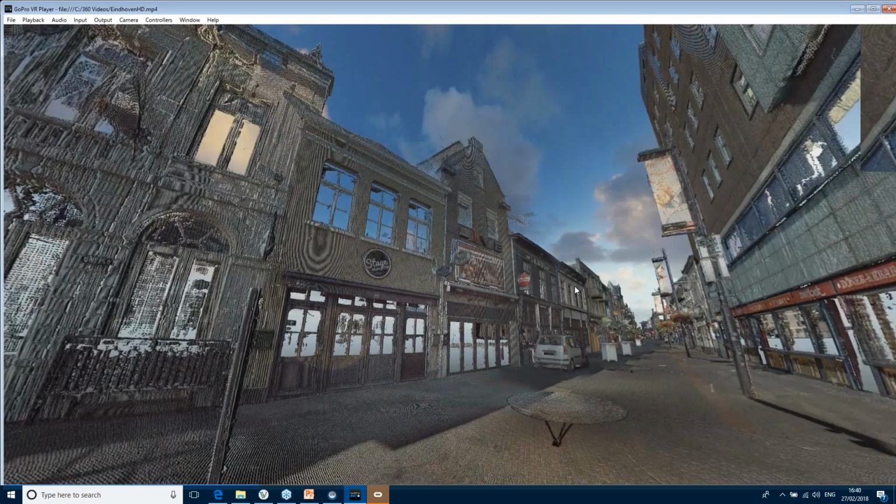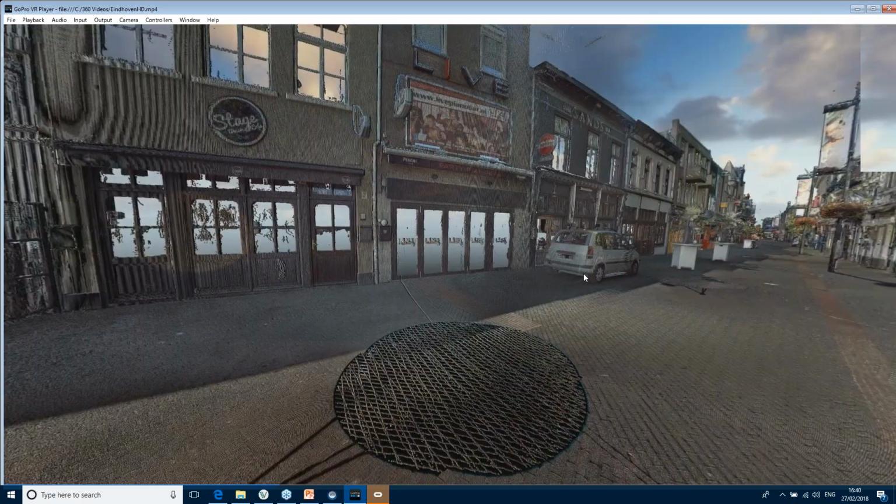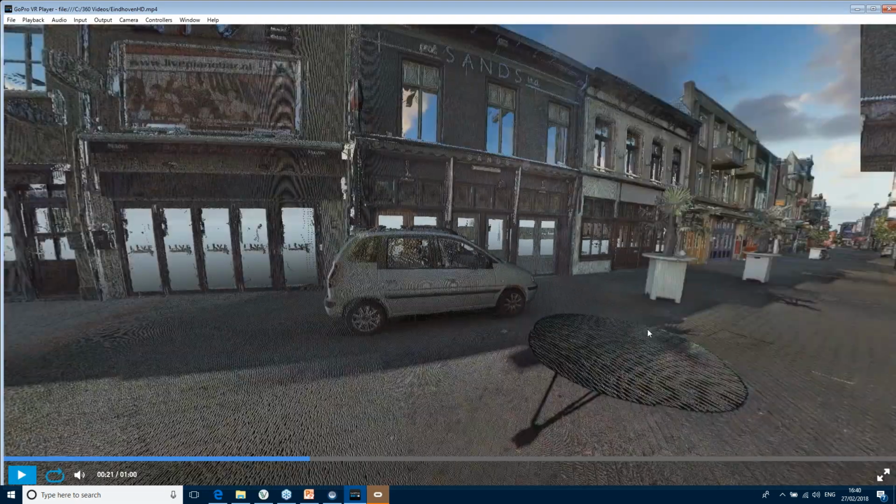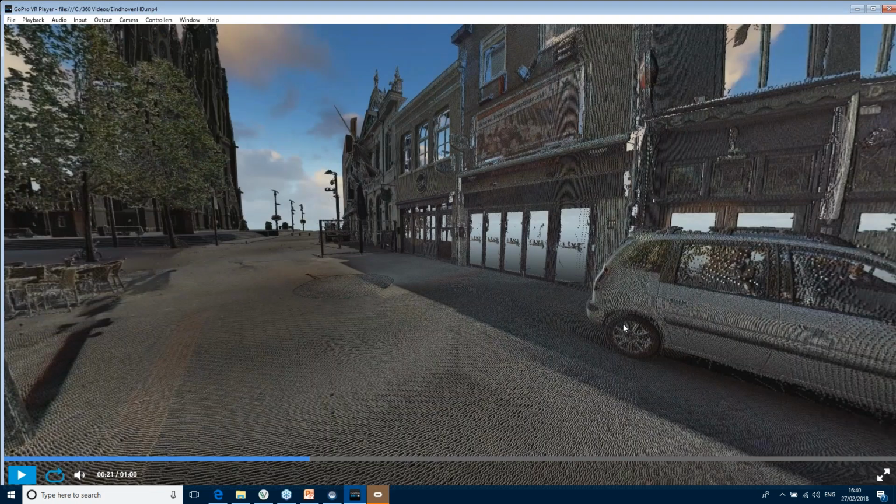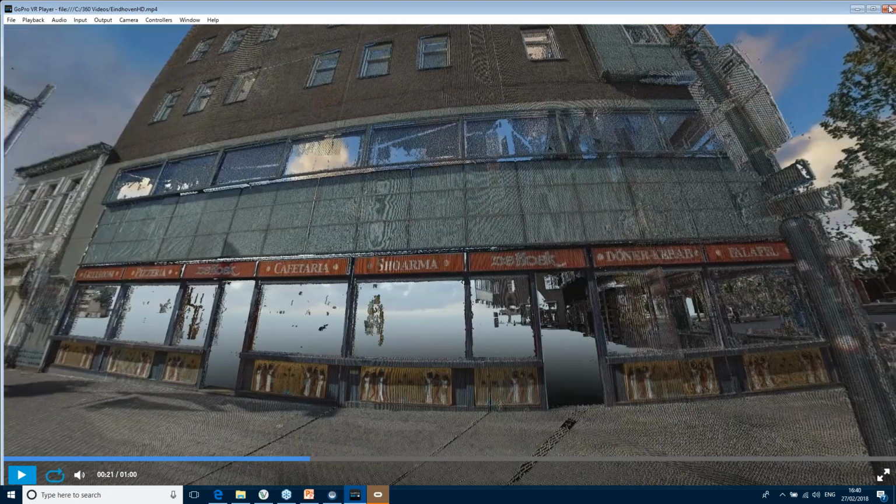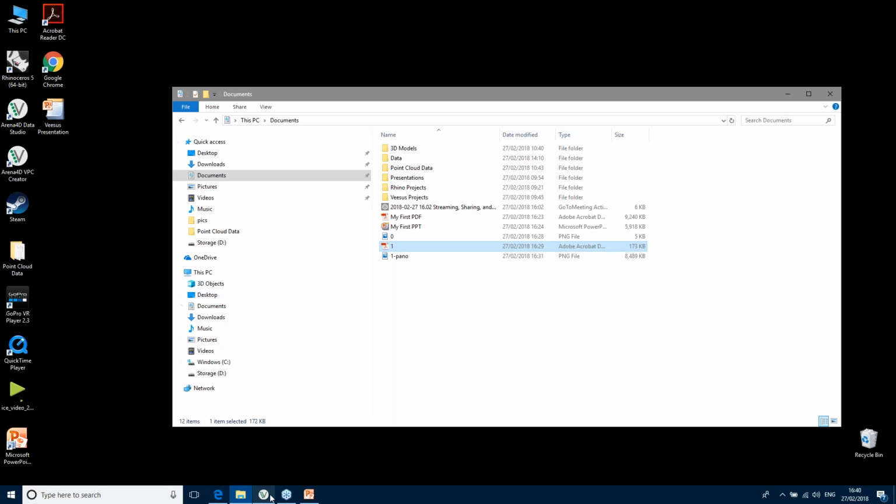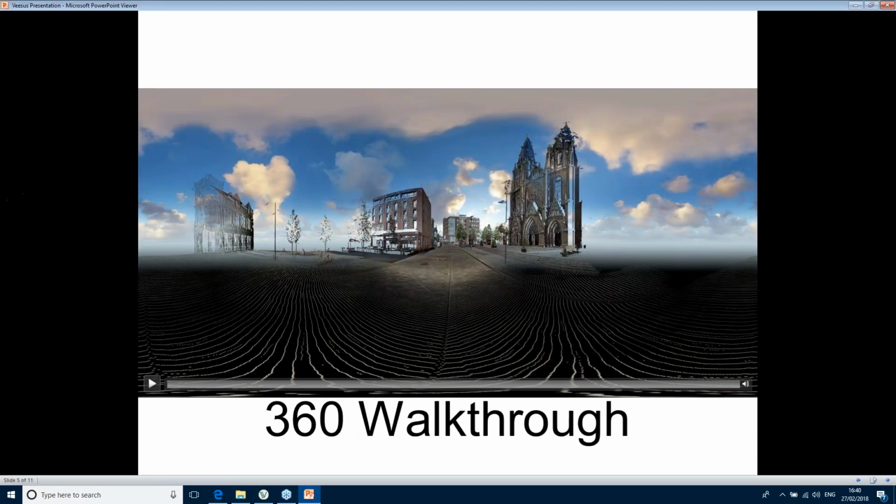So you could pause it and have a bit more of a look at this car if you wanted to. Yeah, so powerful output. Okay. All right, back to the presentation.